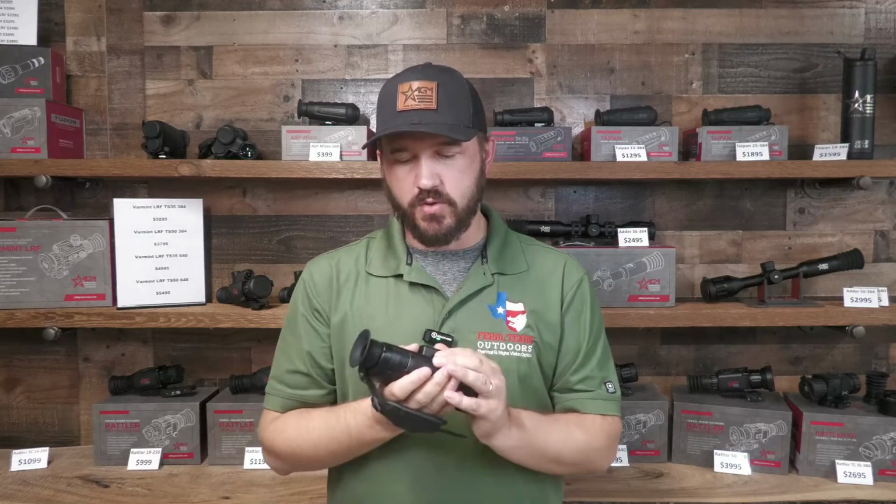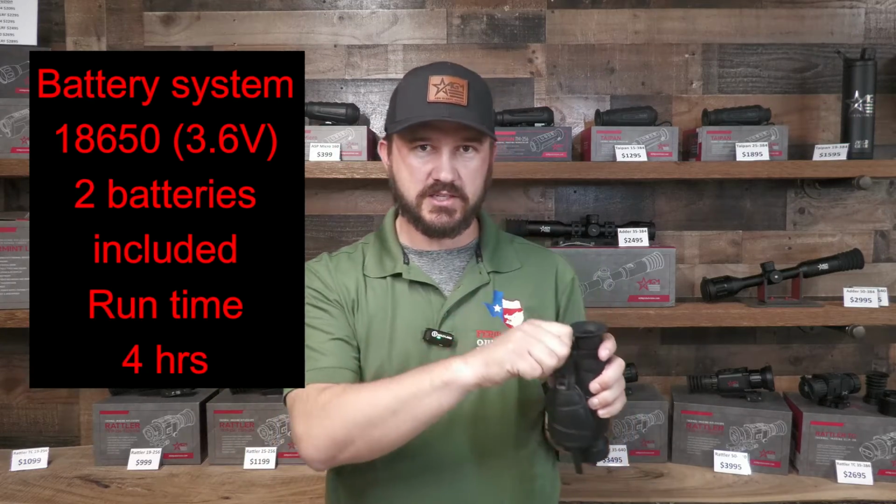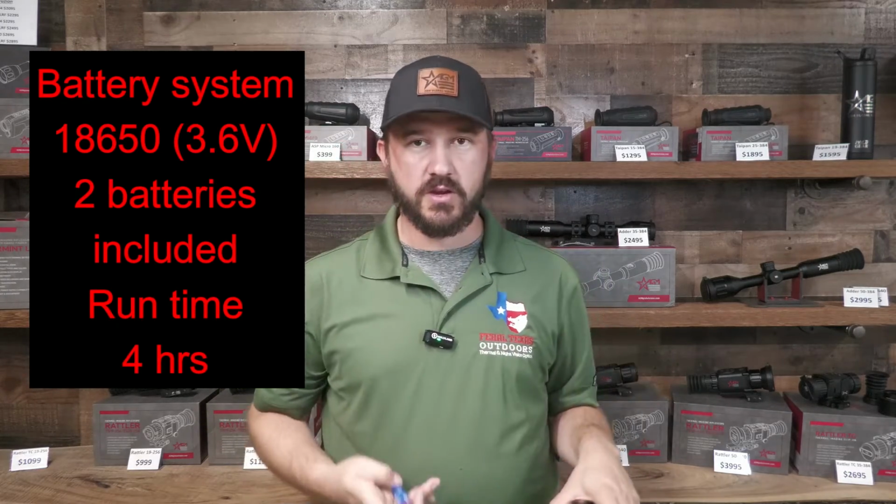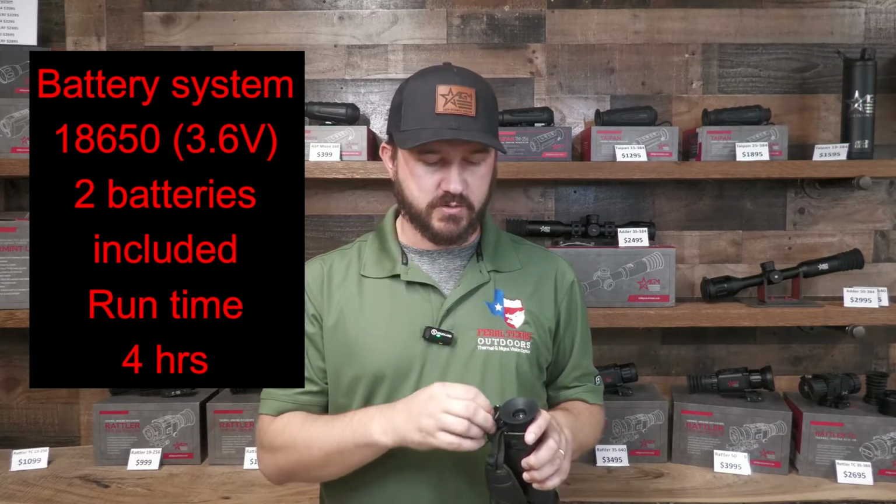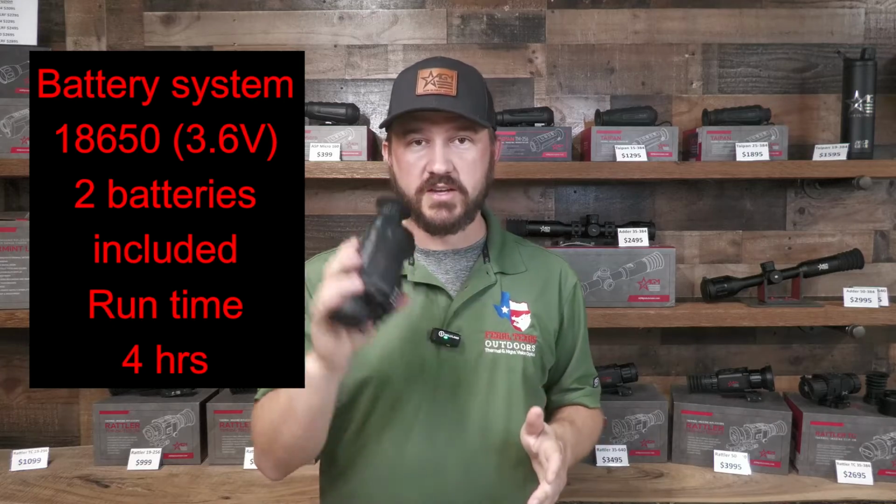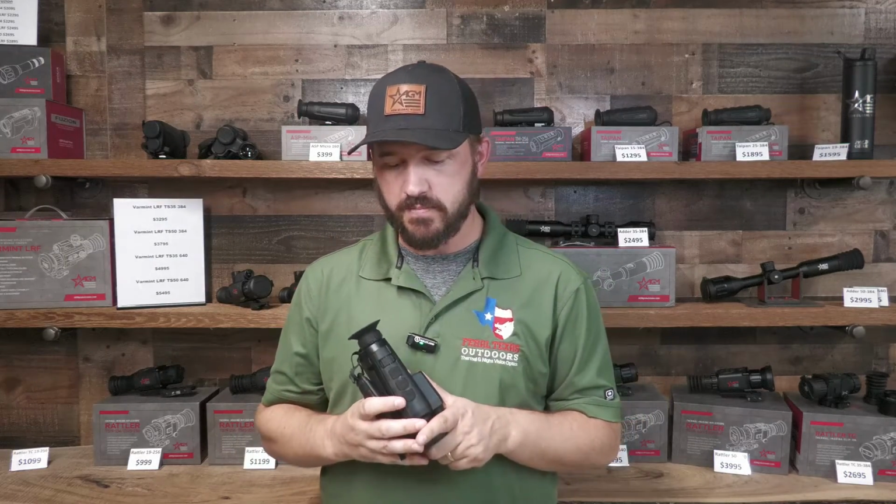I will also tell you one thing that I think is a big plus of this unit is the power system. It's not proprietary. You run an 18650 battery. The compartment's right here. Pop out an 18650 battery, get another one there. You'll run about 4 hours with these. They actually include 2 inside the package with the charger, so you are good to go and run around with these things when you get them in.